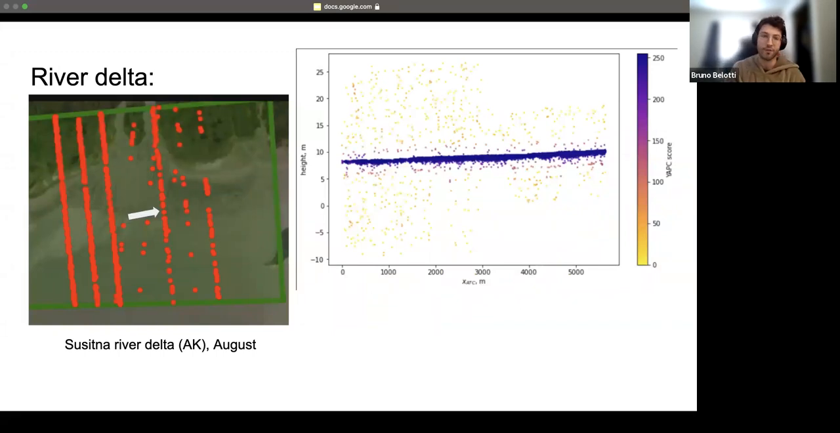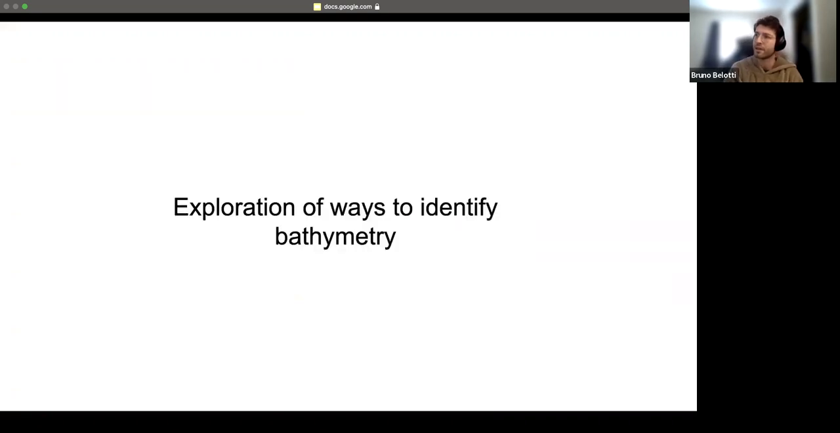It would be interesting if we were to have more time series of ICESat data for river delta environments to see maybe interannually how the sediments move. But in this case, again, we really have a very, very thin layer of photons, and that's all we get. So it does not penetrate in turbid environments. And I think that's all I have to say.